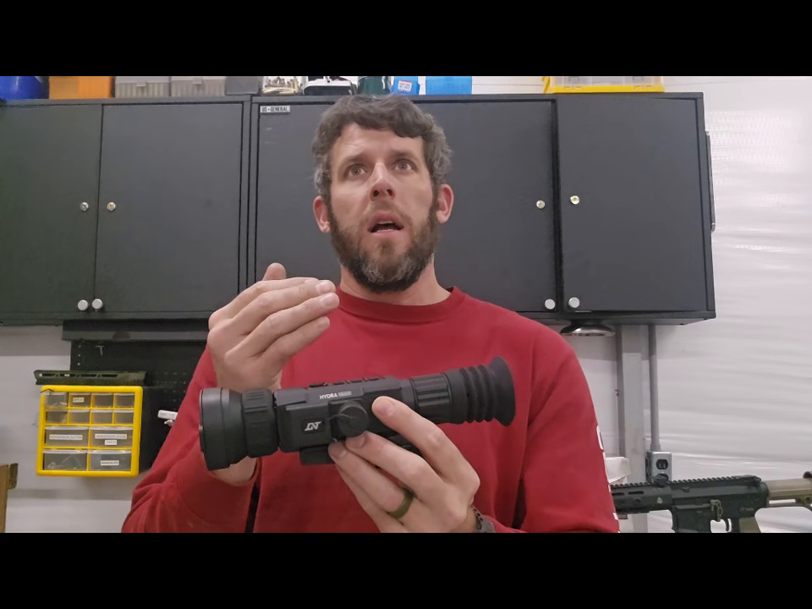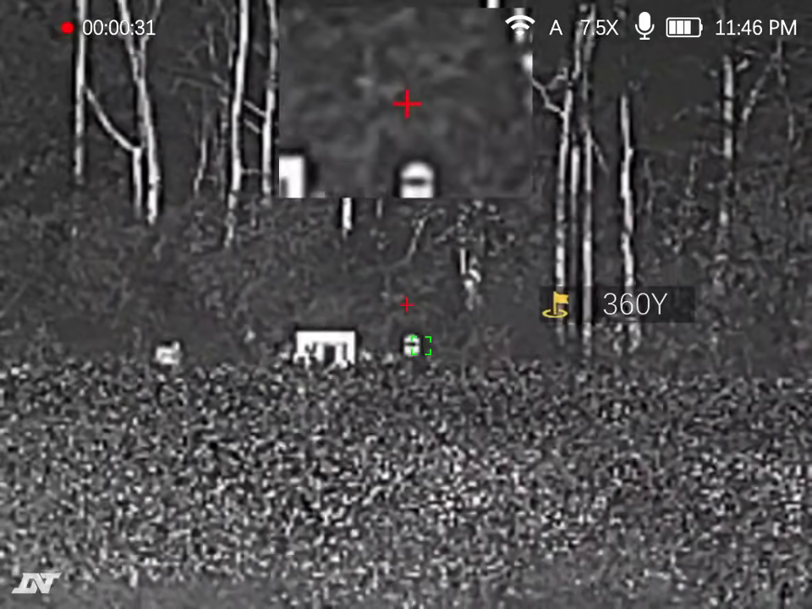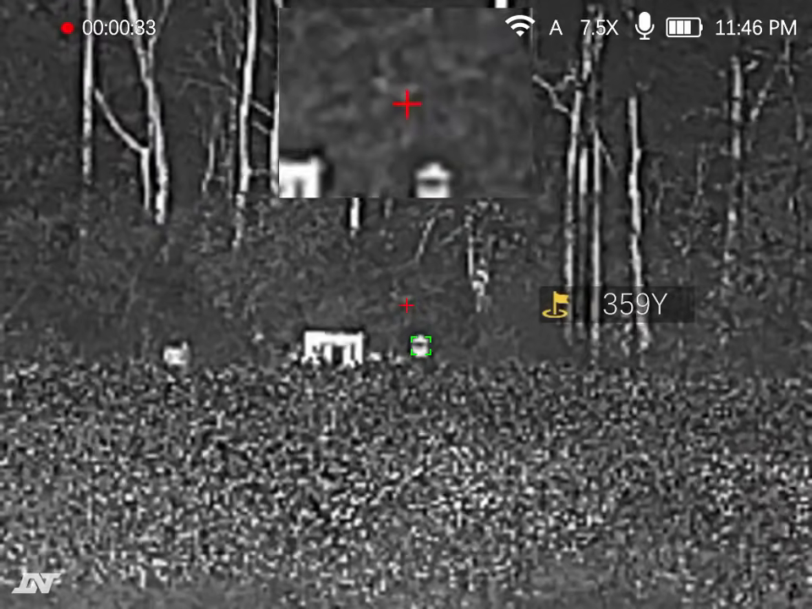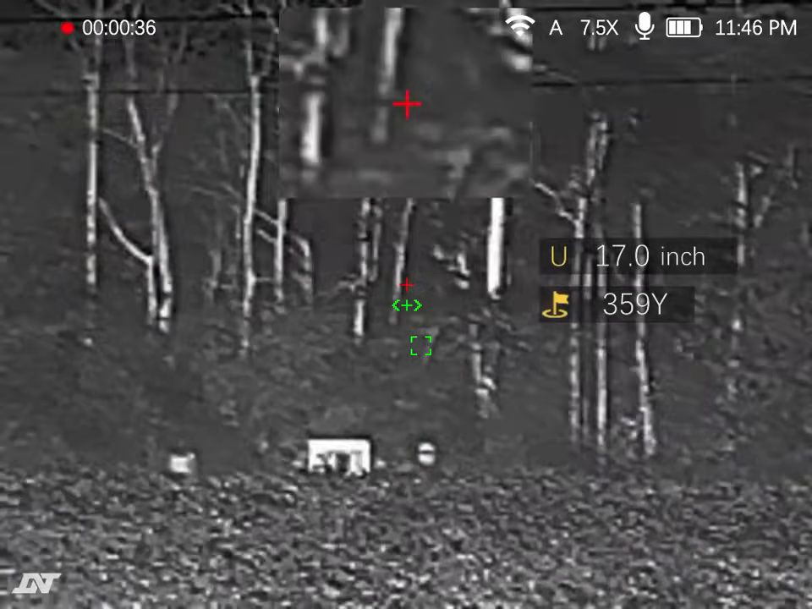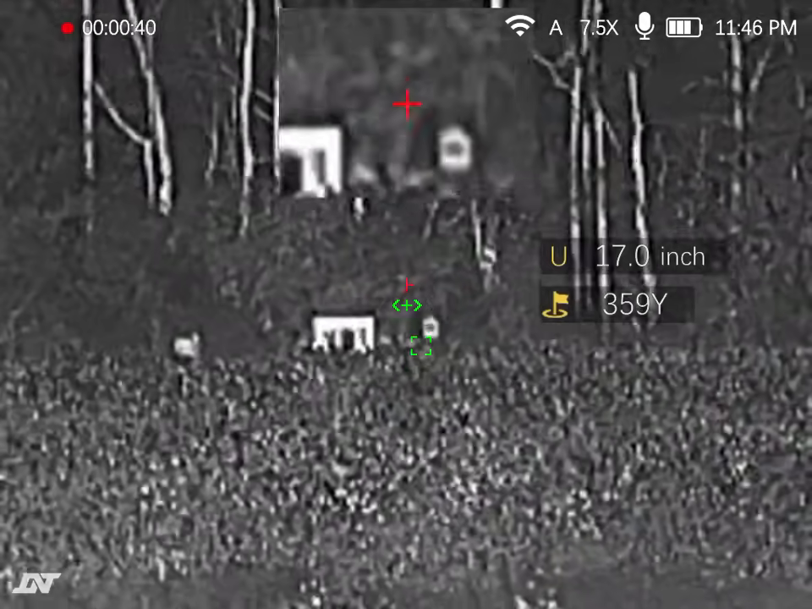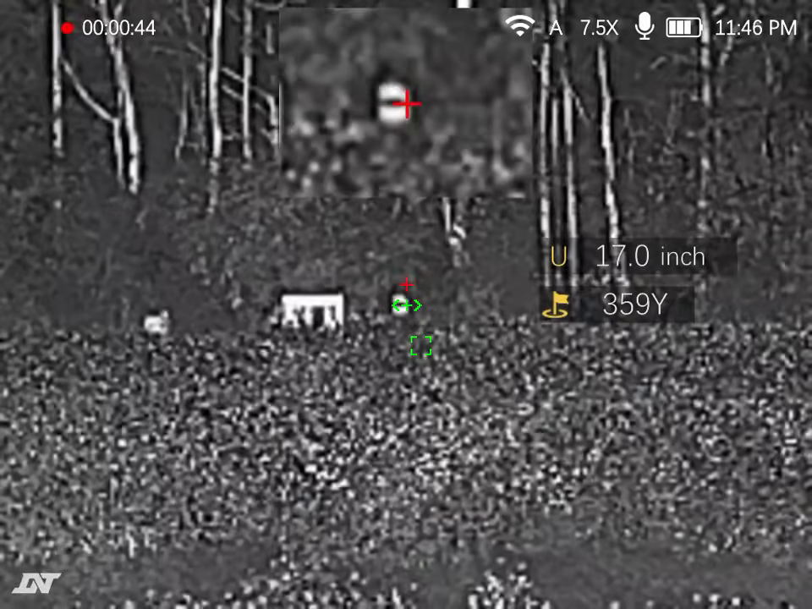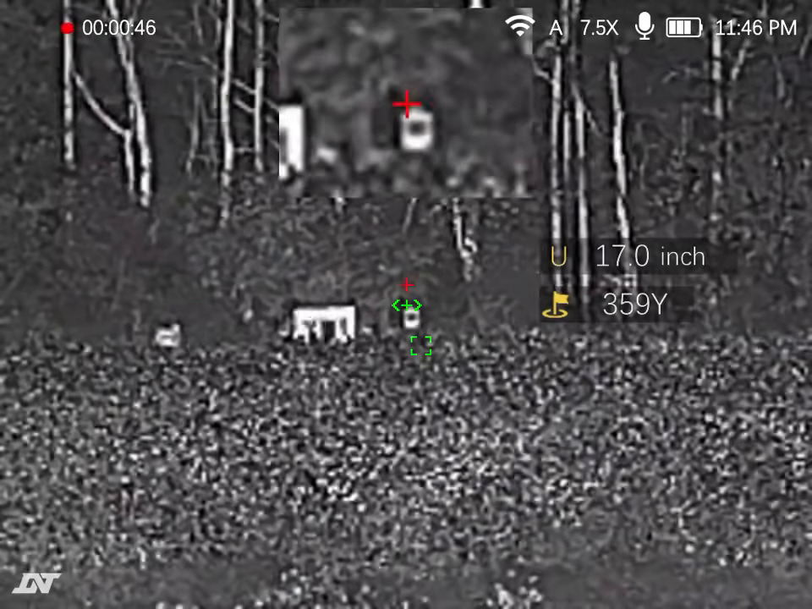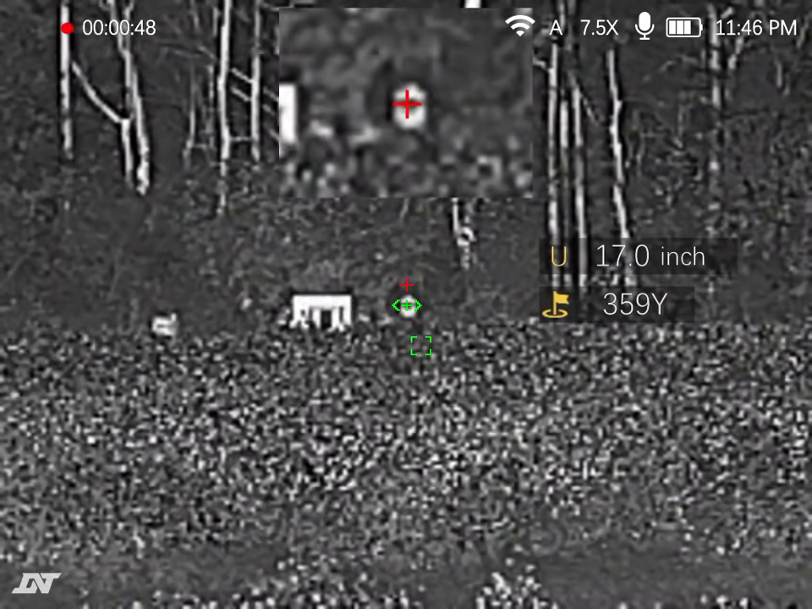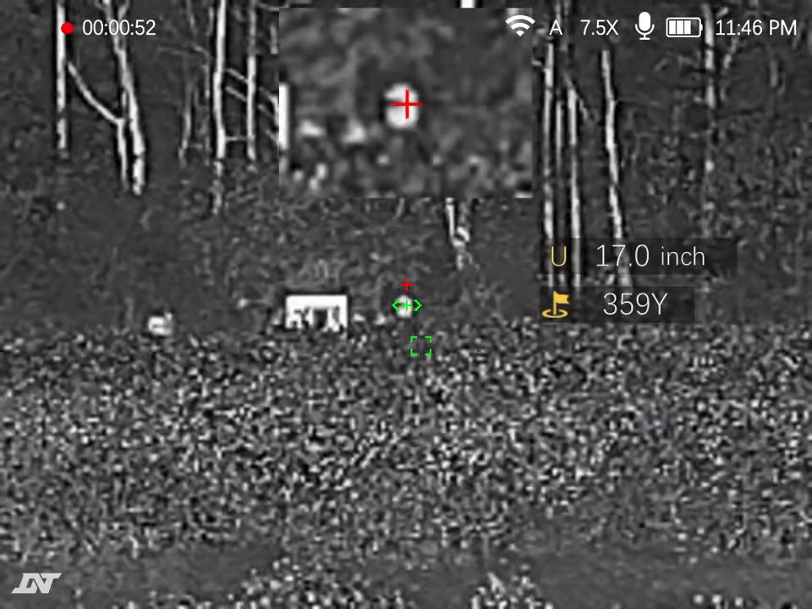And I shot, I think it was 300 or 400 yards with this, with the 22 ARC, no issues at all. You know, you range it, you lock it. On the main picture, it'll give you your point of aim. And then if you notice in the picture-in-picture, it actually moves your reticle. So instead of giving you a point of aim in the picture-in-picture, it actually moves it to where it needs to be. So that's pretty nice. So it's quick. I will give DNT credit there.